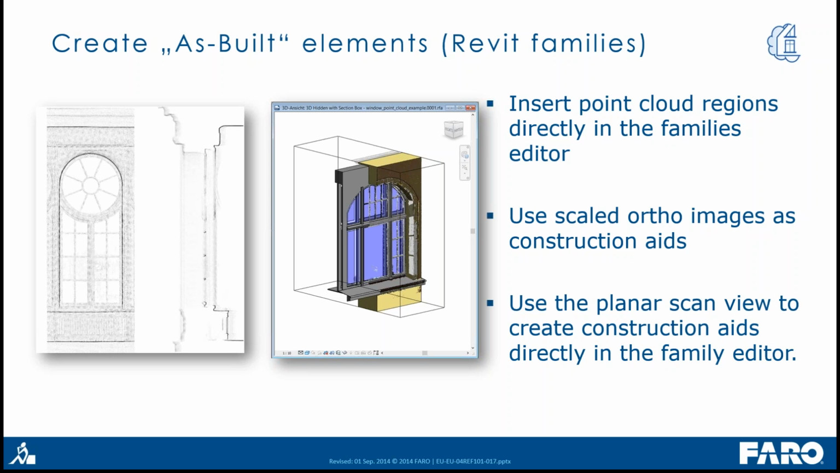You can create these PTS files with Virtuosurf, or also with Recap or with Scene or with any other laser scanning software. Another option is to use the Virtuosurf scan view to work directly in the family editor. In the scan view, you can create some construction aids like model lines or construction points.